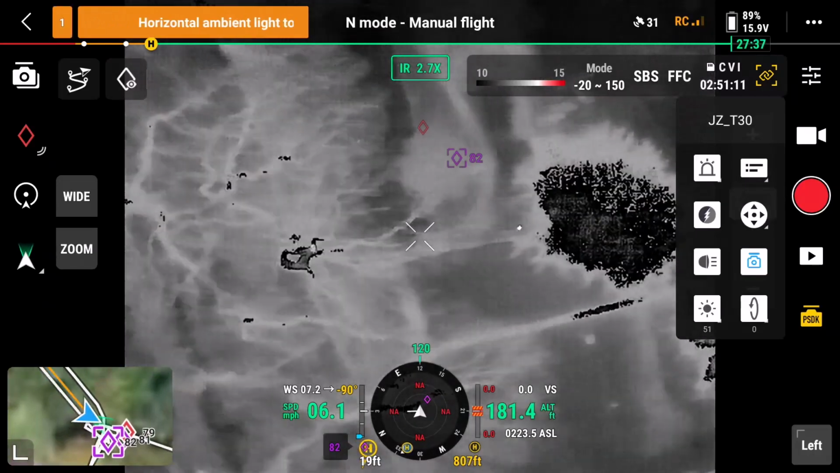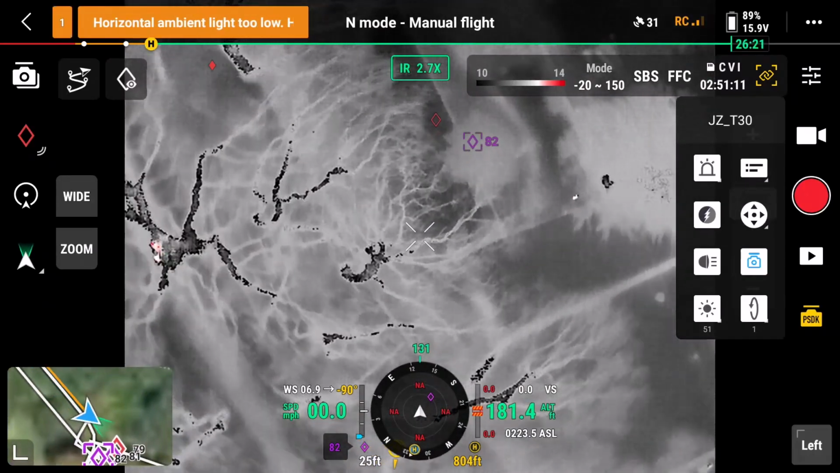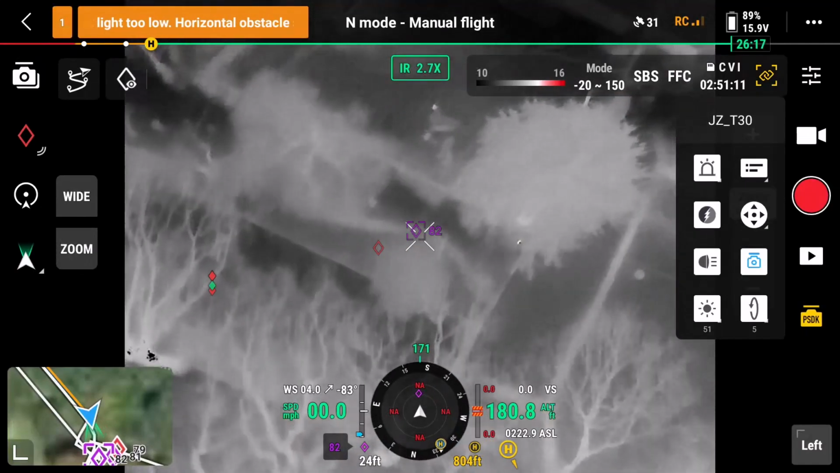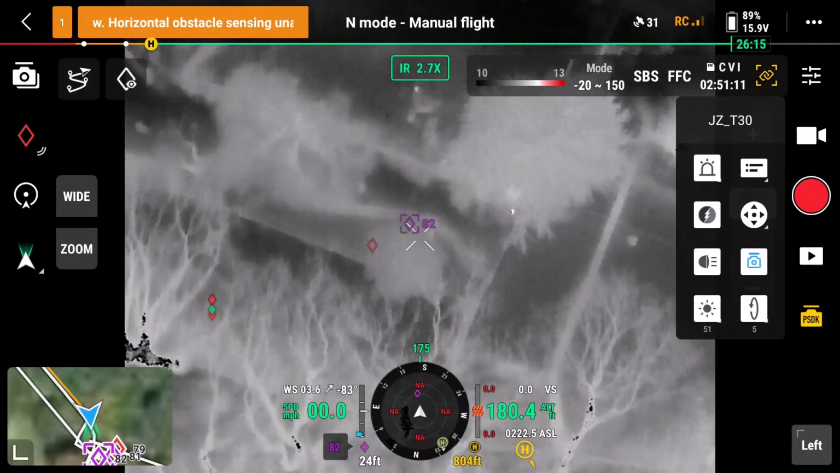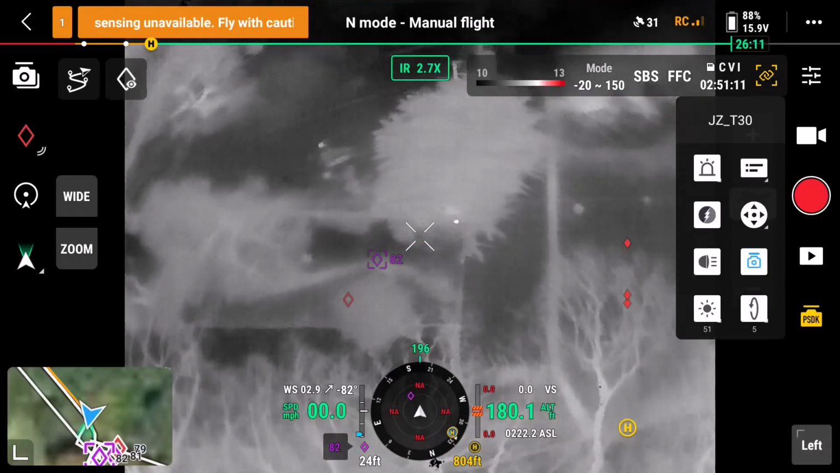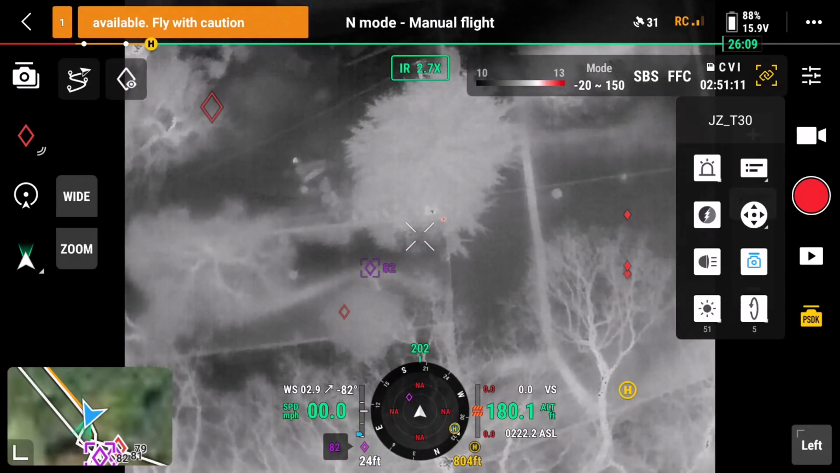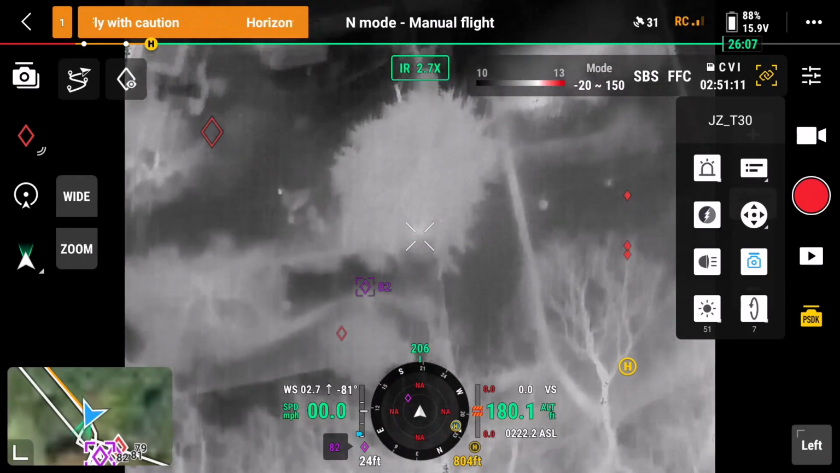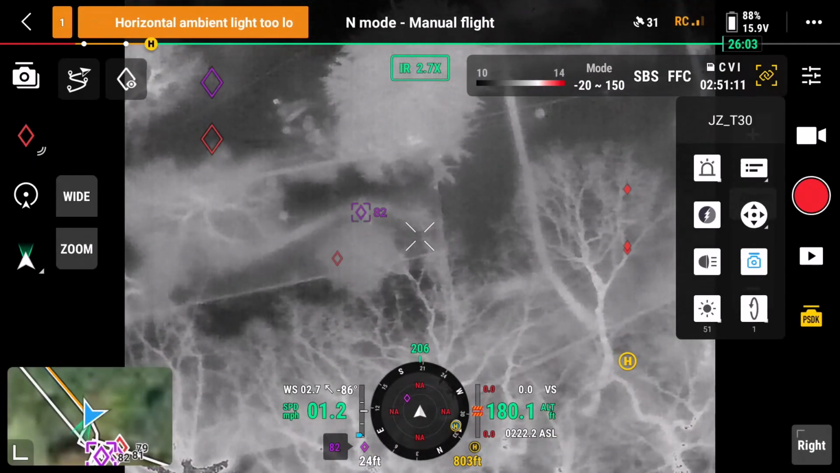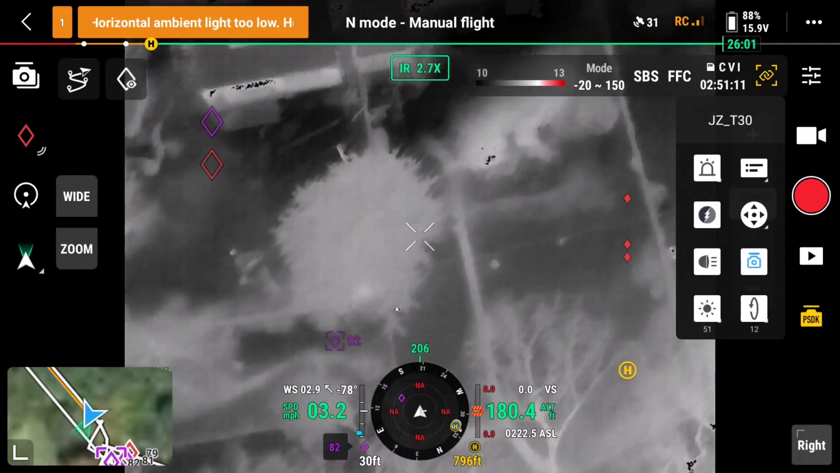It's a cat. Yeah, it's climbing on that fence, yeah.